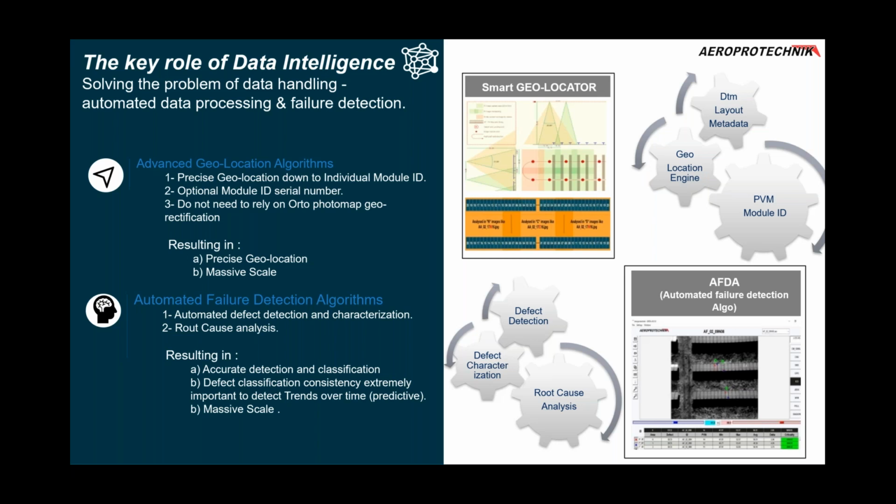So you can really rely on the data, on the analysis that has been done, because you have no human errors, no interpretation deviations. What you have is a very consistent classification and characterization, and with that, you can really work towards predictive analytics, which is going to be our next topic.